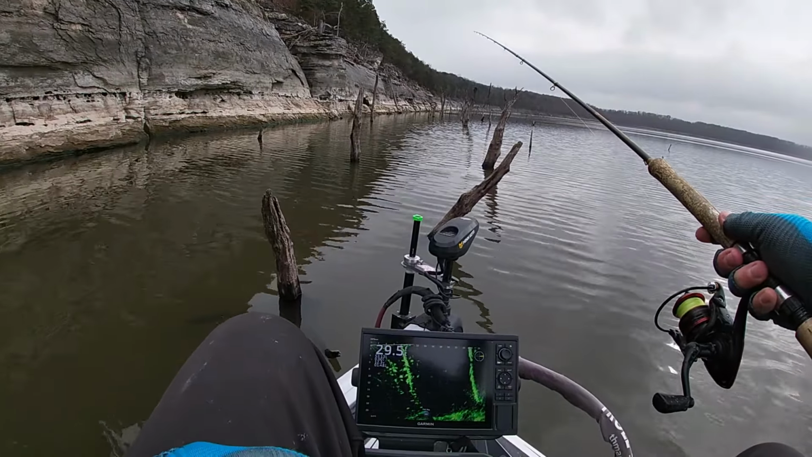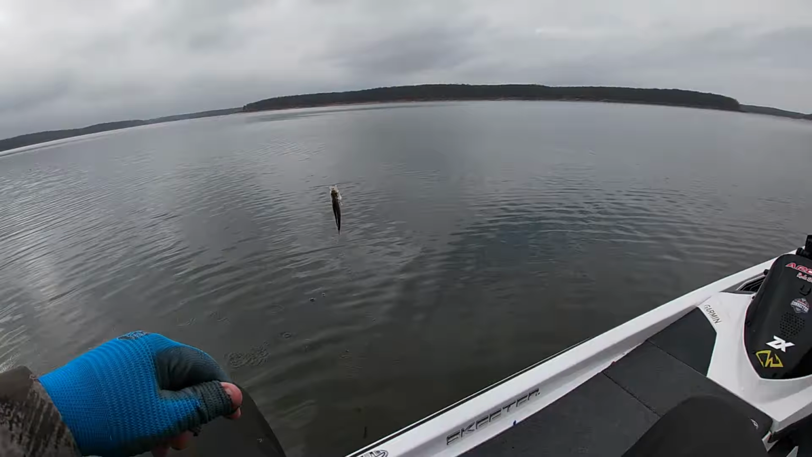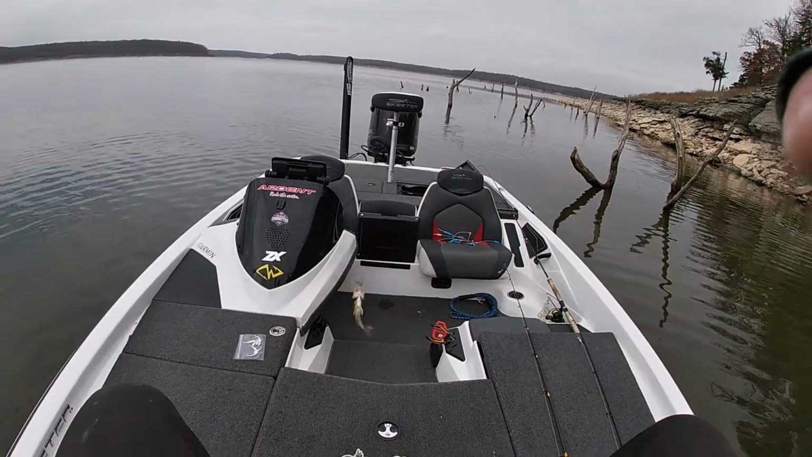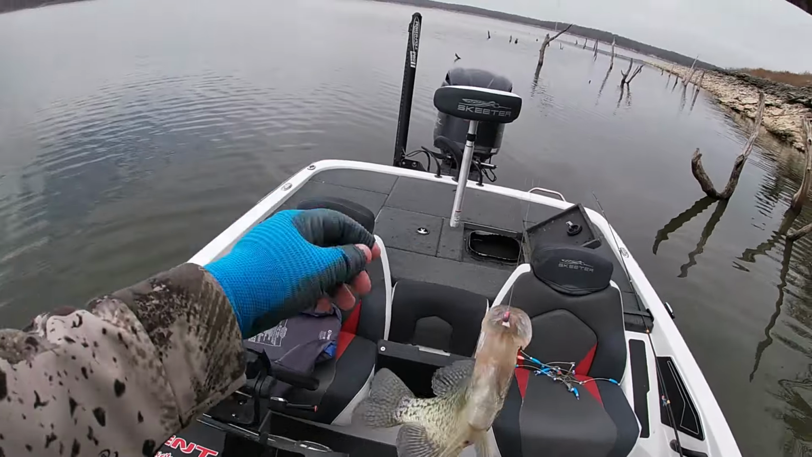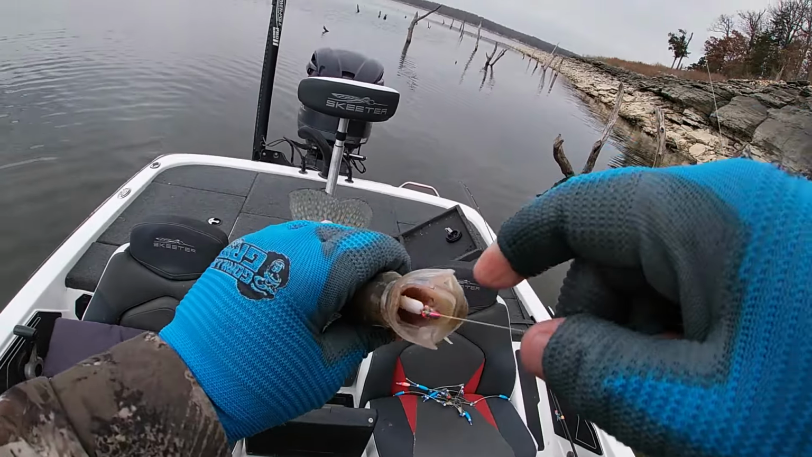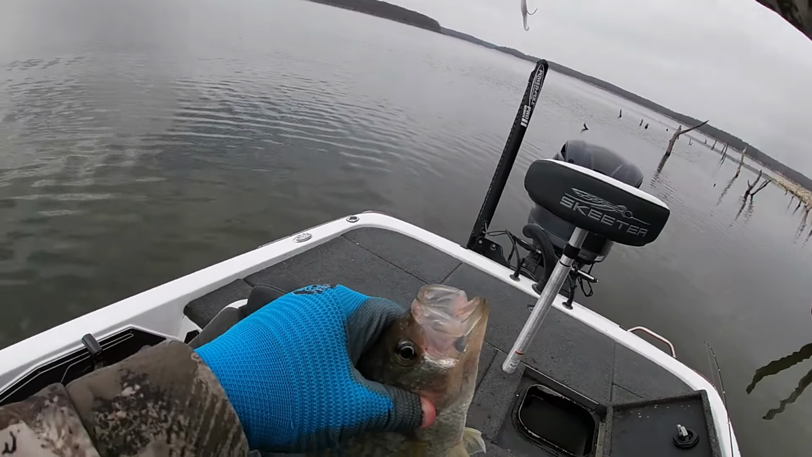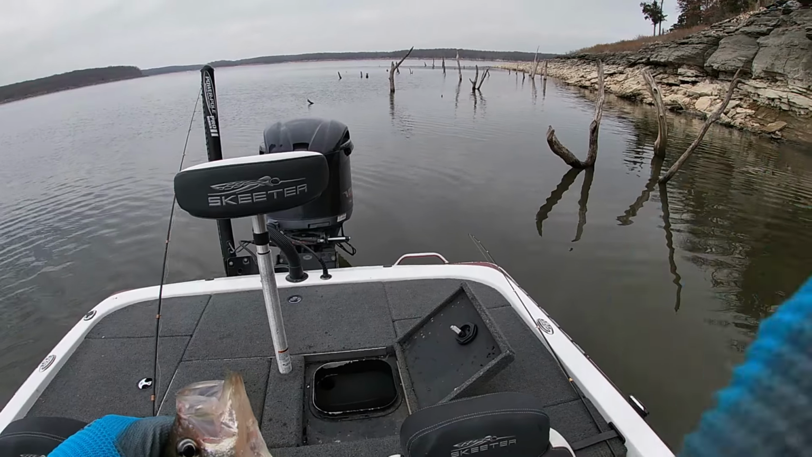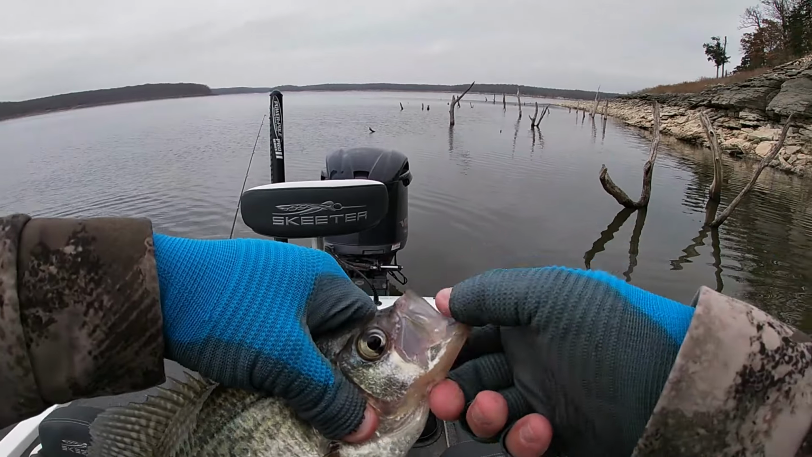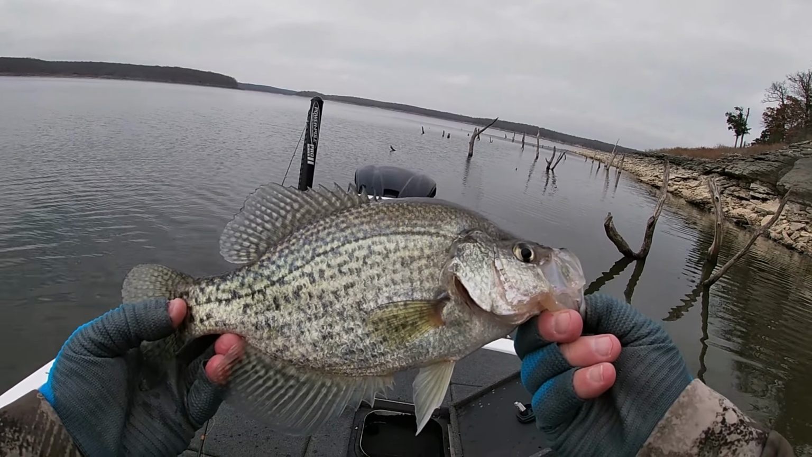Come on. There he is right there. I got him out of there. That's a nice one. Look at that pig. Right in the middle. That's a hog right there. Hog hunting today. Look at that. Just took it deep right there. Knew he was down there. That's awesome. That's a nice, beautiful late November crappie here at Mark Twain Lake.